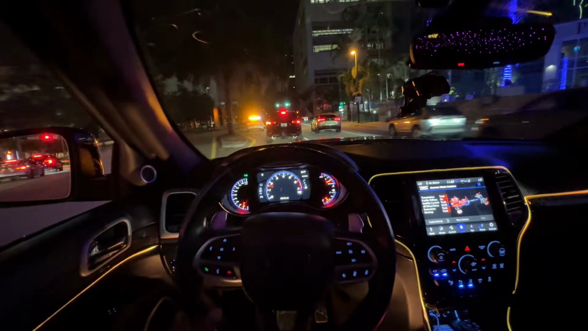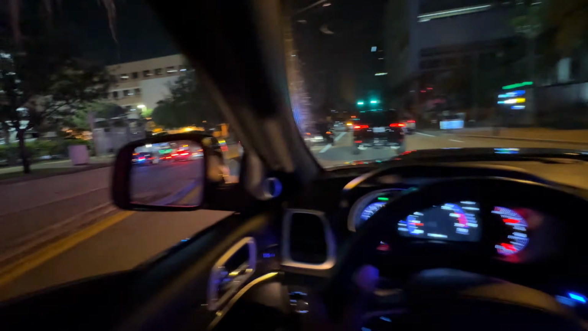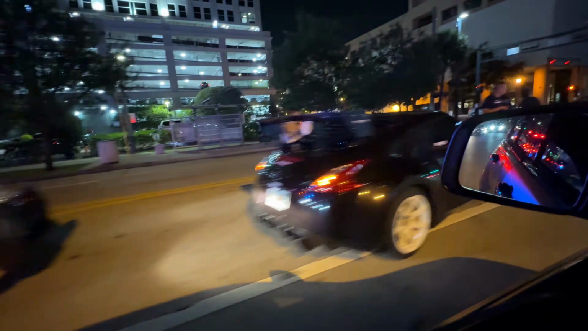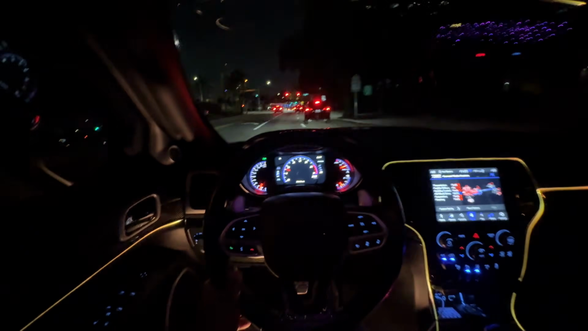Police everywhere. Damn. He wanted to come out the route, you know. Jeez. The police was looking at it as he heard that loud ass shit.